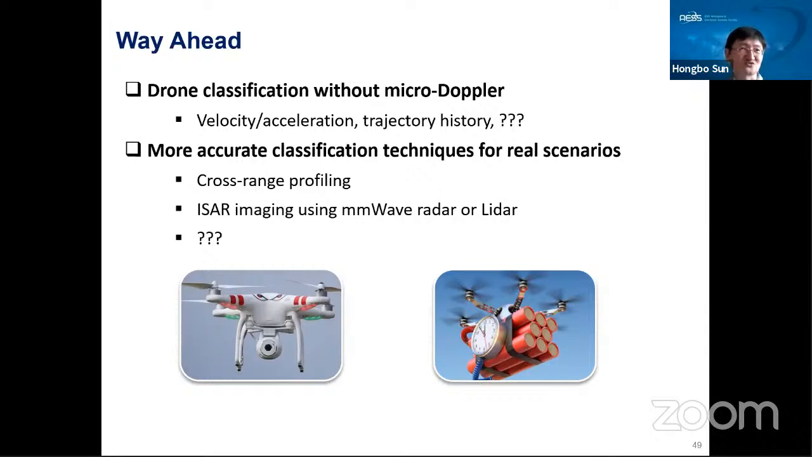It's not easy to form a very nice image of the drone with a normal microwave radar, because it's limited by the signal bandwidth. But maybe we can have a higher coarse range resolution using the ISAR technology. Then with this coarse range profiling, maybe we can roughly know the size of the drone.